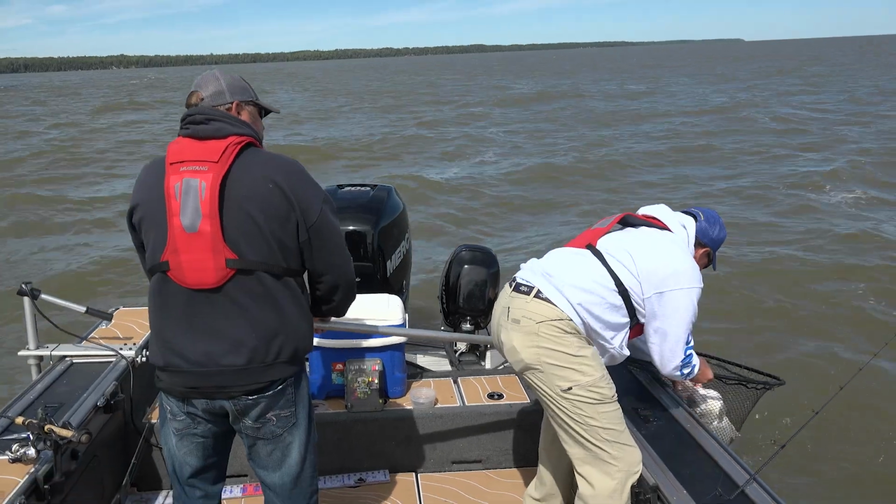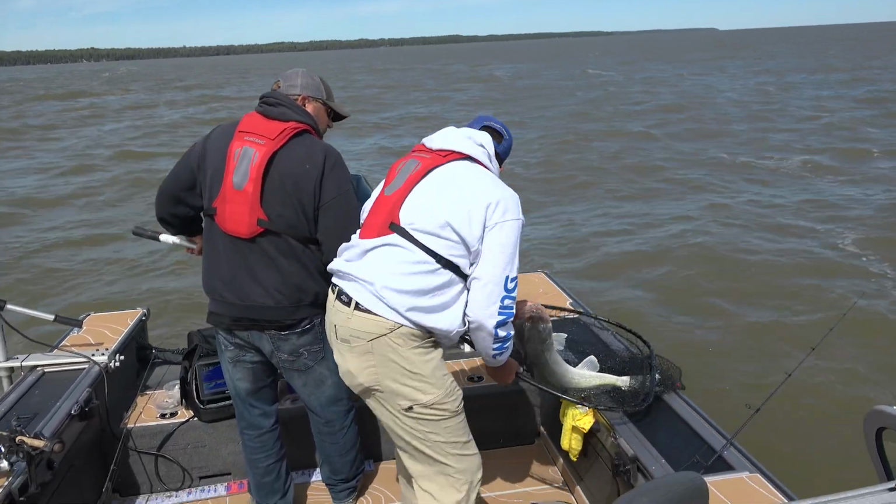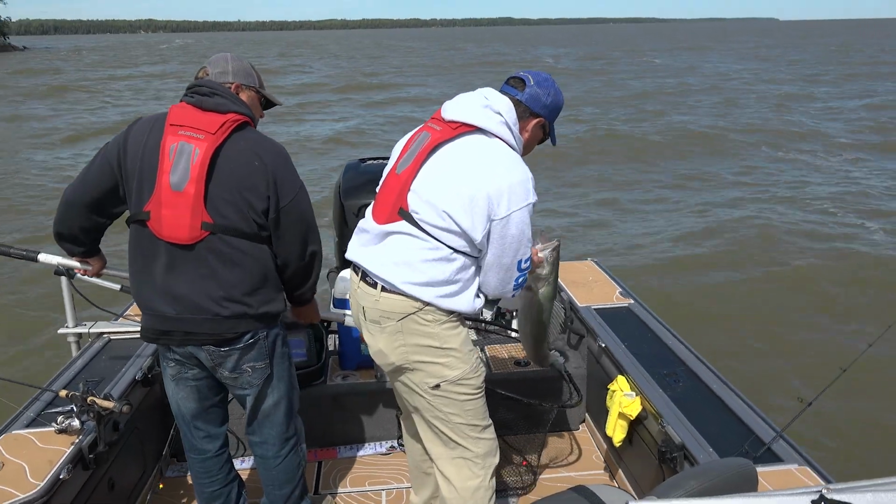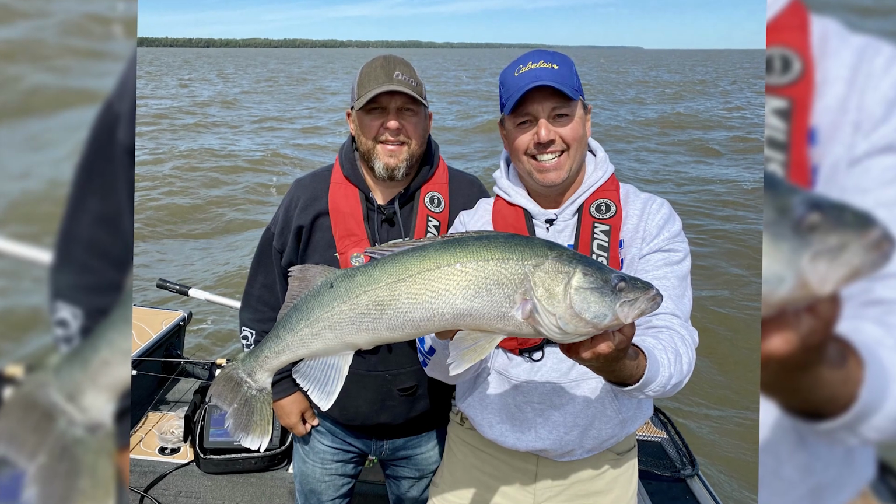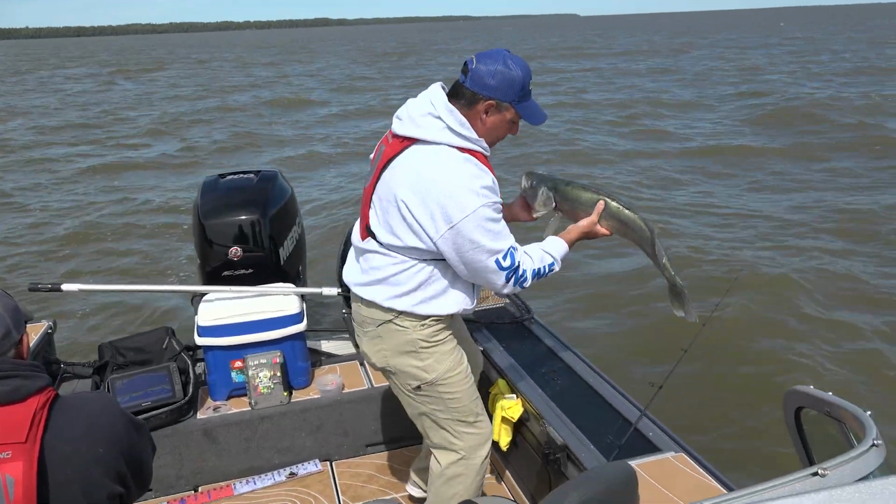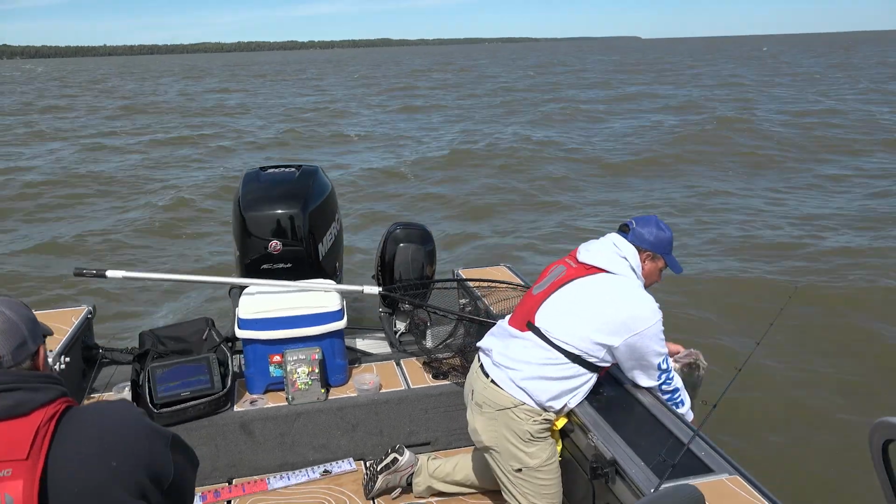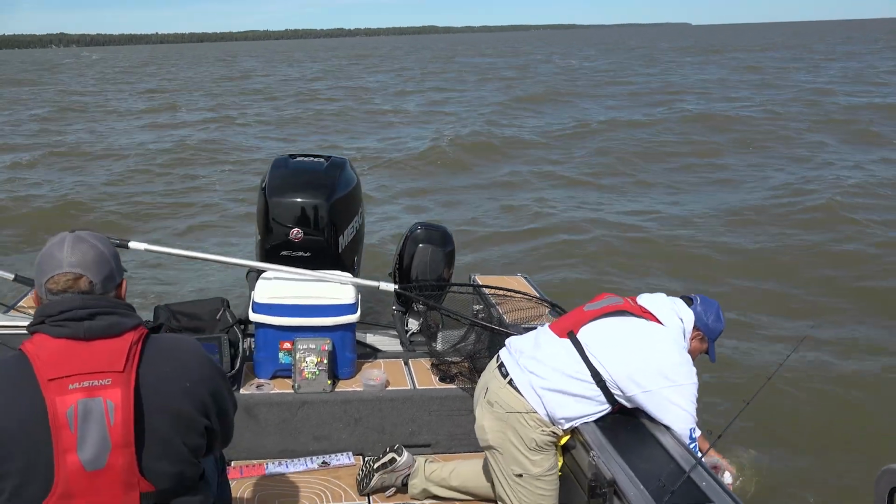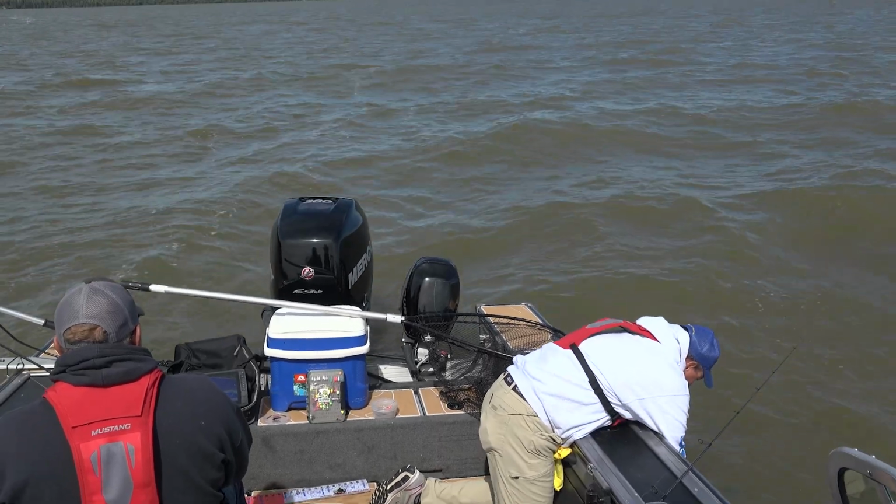Watch. All right, he came out. I just don't know where my line is. So, took a quick picture. We're gonna get her back in the water because there was more down there with her. Holy cow, are those beautiful fish.